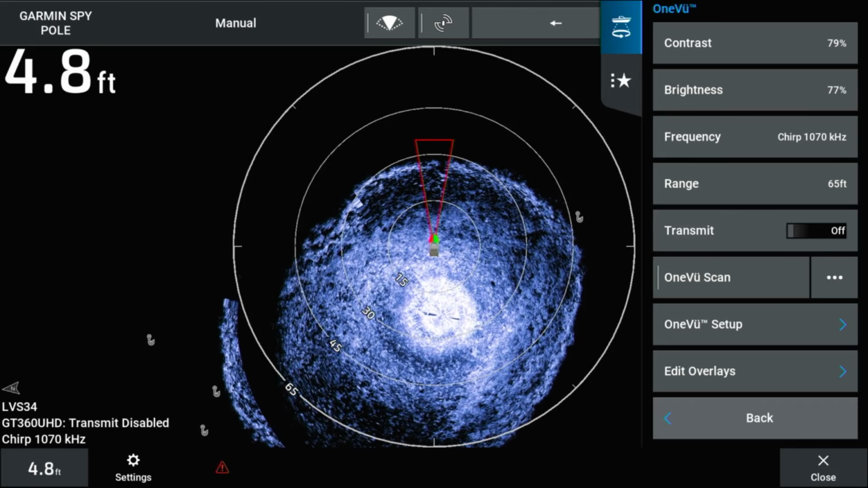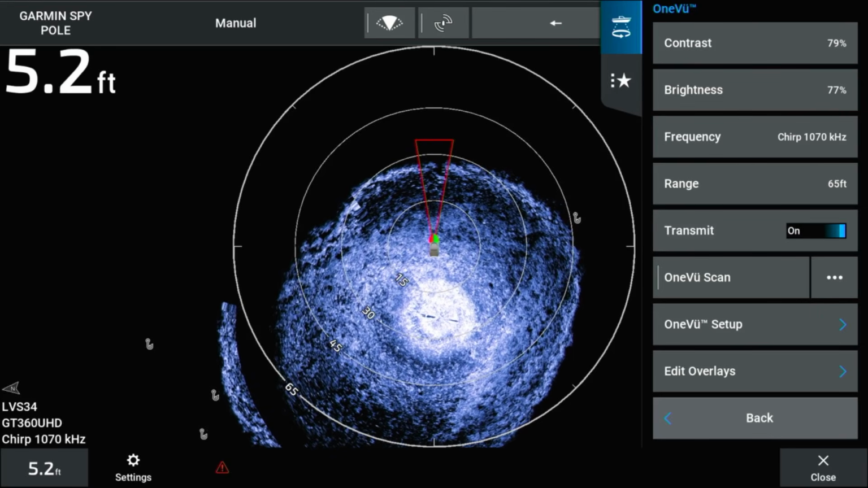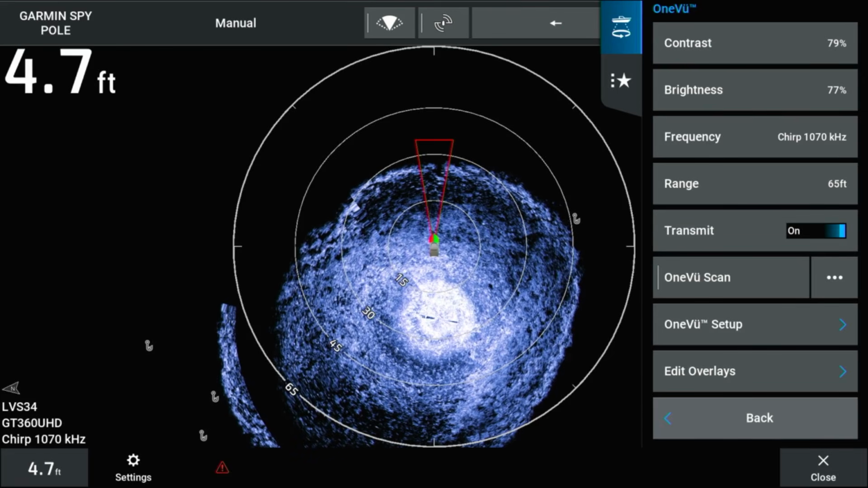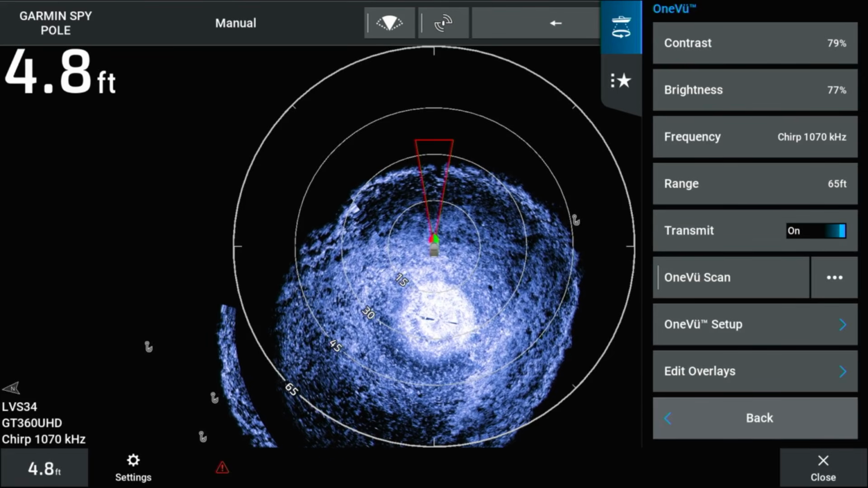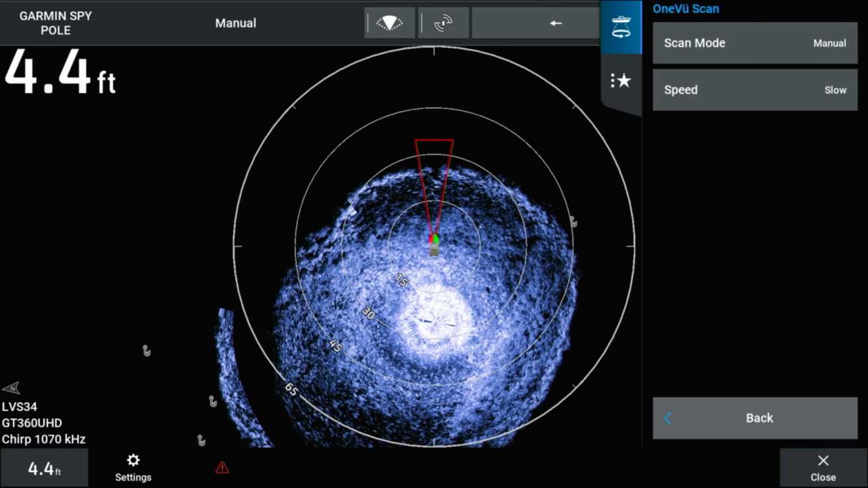Transmit can be enabled when on the water and operating sonar. You will have transmit toggled off when stowing. OneVu Scan allows you to change the different scan modes the GT360 has to offer. Select the three dots on the OneVu Scan. Here you will have Scan Mode and Speed.